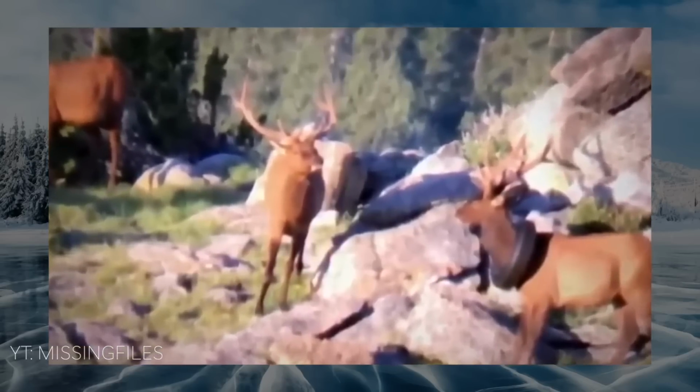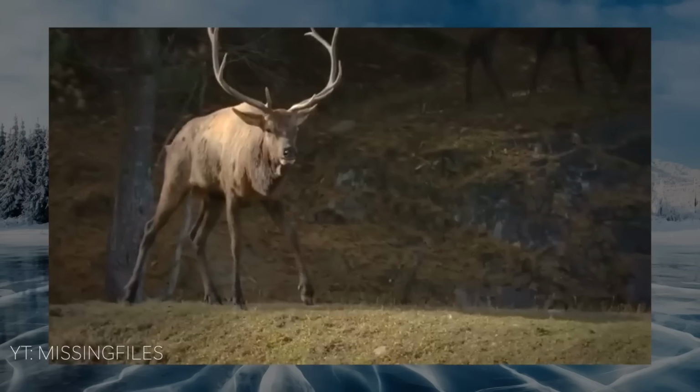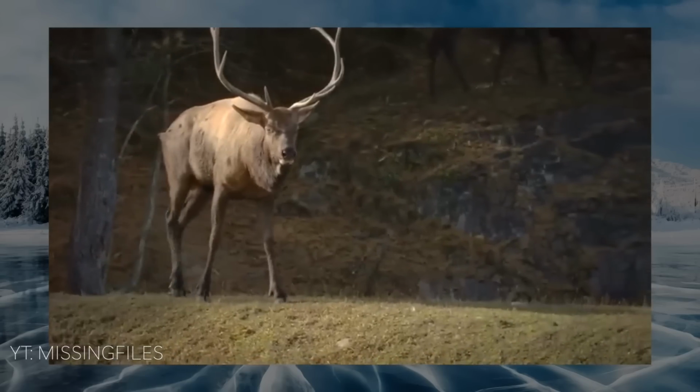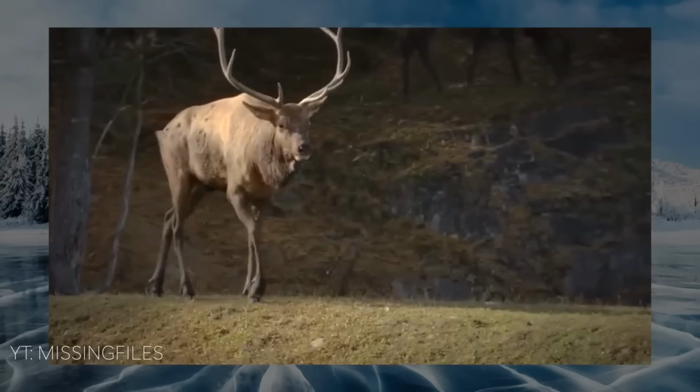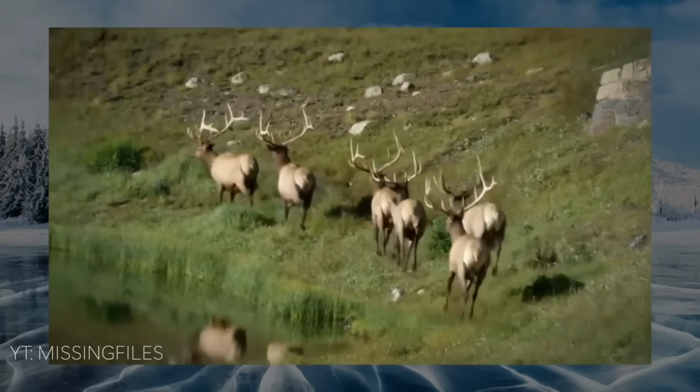When they finally succeeded in doing so, they used a tranquilizer dart to take down the elk. They needed him down long enough to remove the tire from his neck. Unfortunately, the elk's antlers had to be removed as part of this task, which probably came as quite a shock to him when he woke up. Fortunately, elk grow new antlers every spring, so he wouldn't be without them for too long. Very cool video.